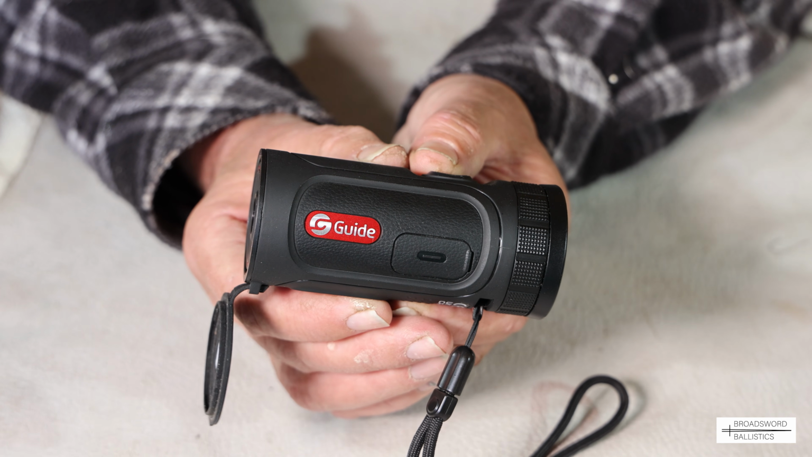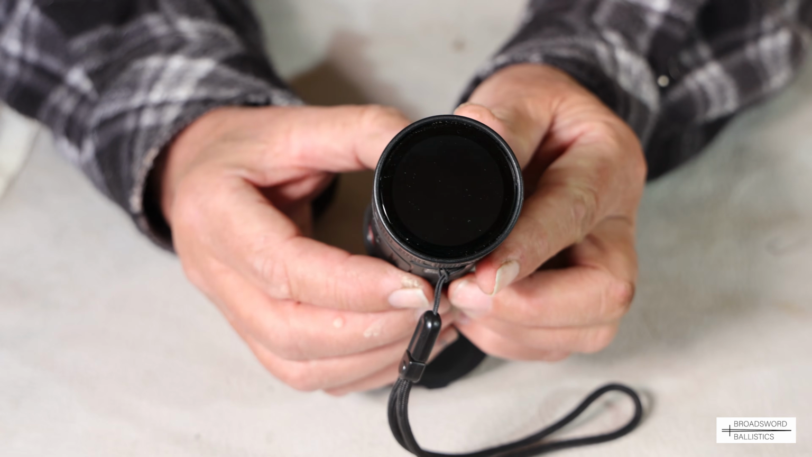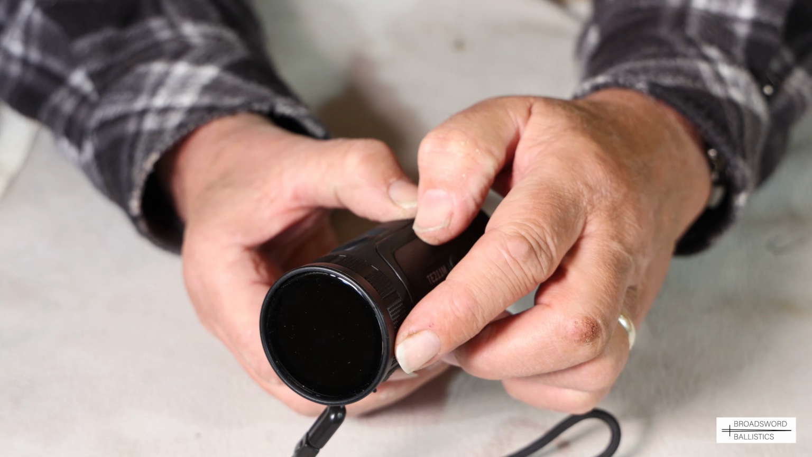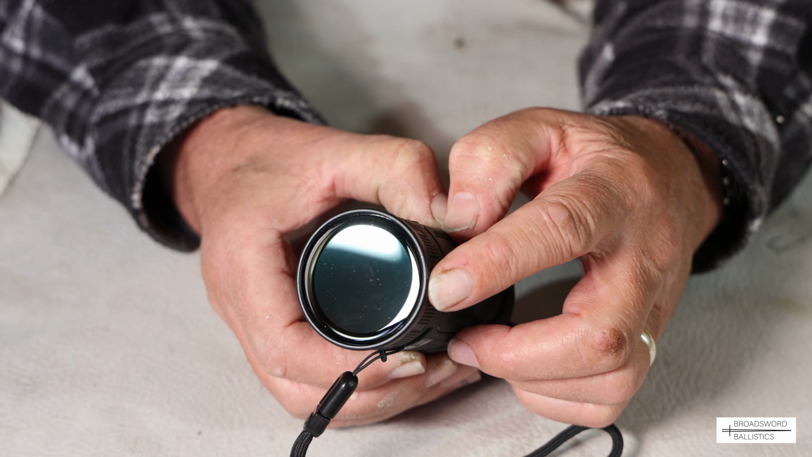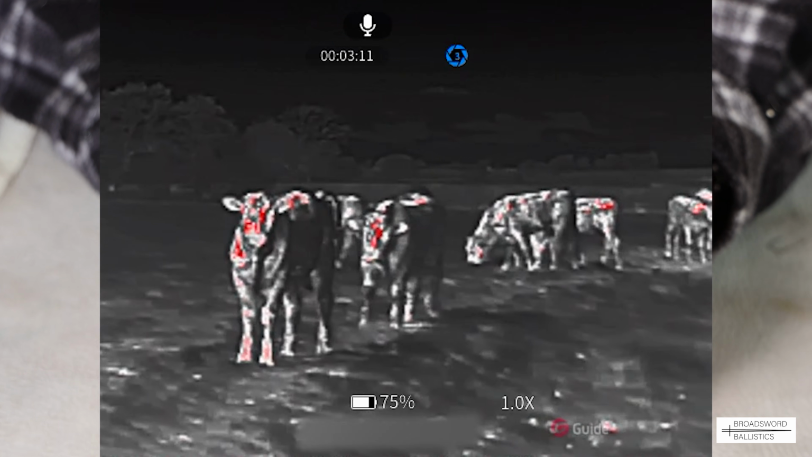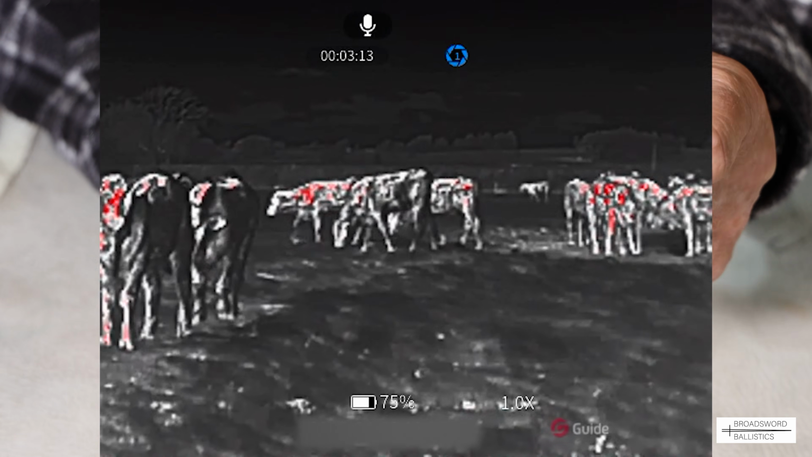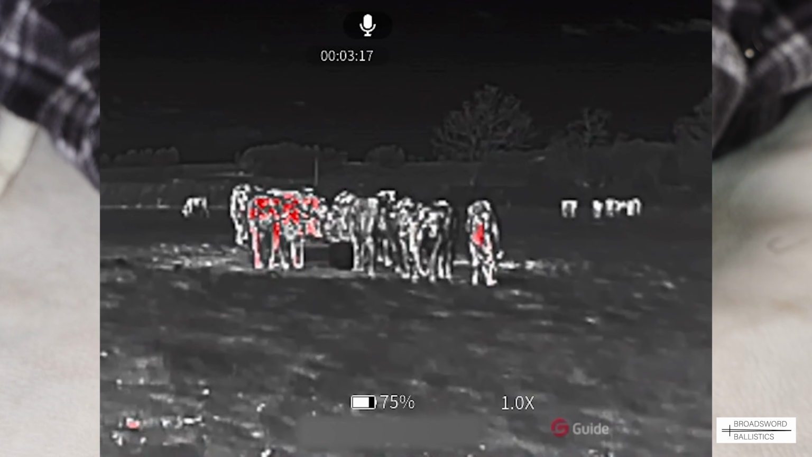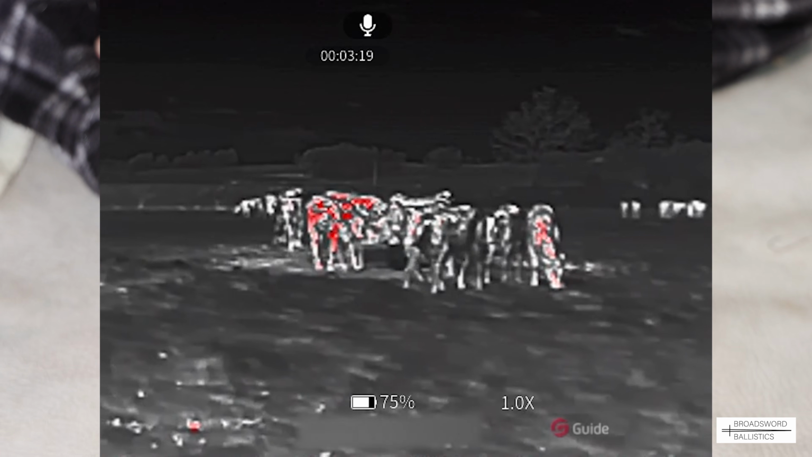One feature I also like is that when you look at the screen, there's no focus ring to focus. This is completely focus free, which is great, because with a lot of thermal imagers you'll be changing the focal length to get the image in focus. This is fixed focus, so it's very fast and easy to operate.